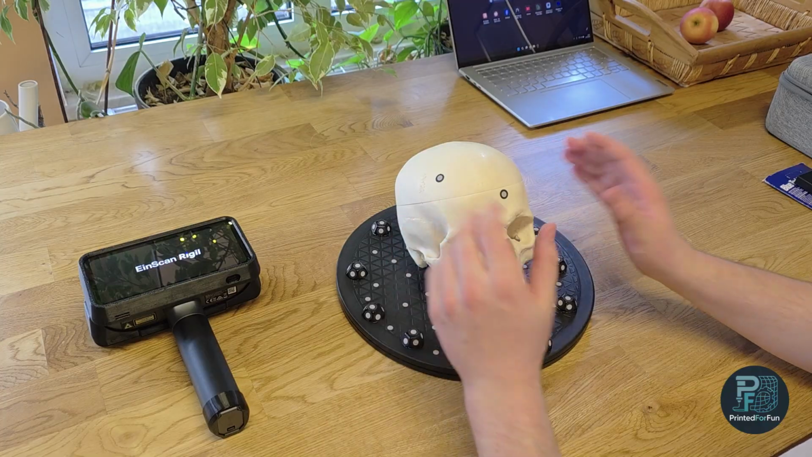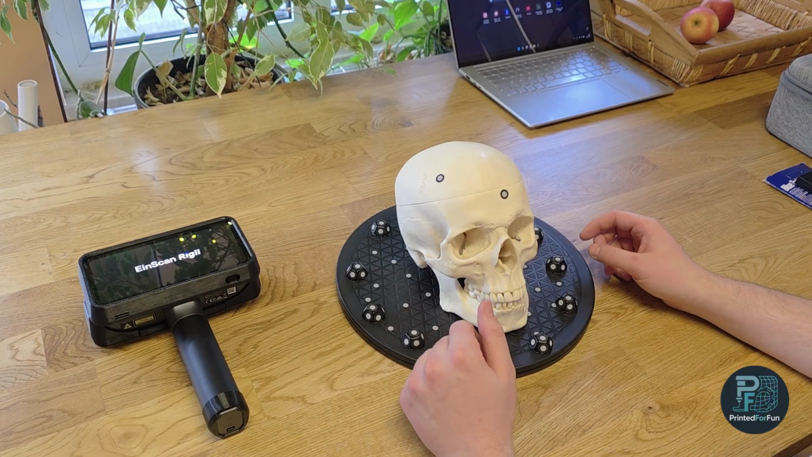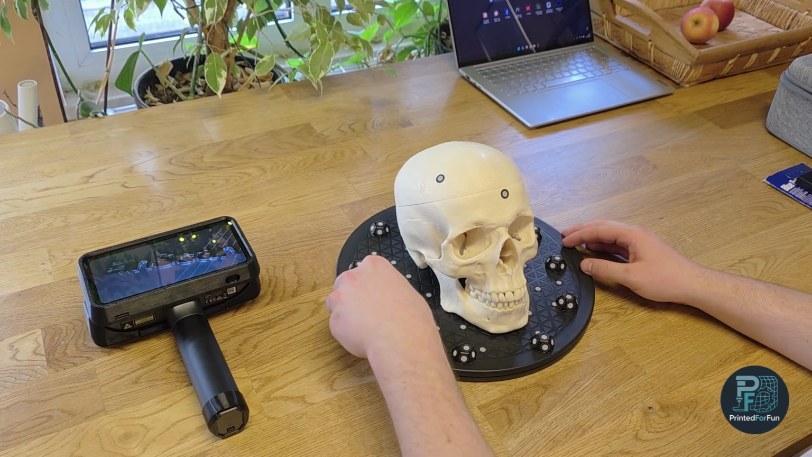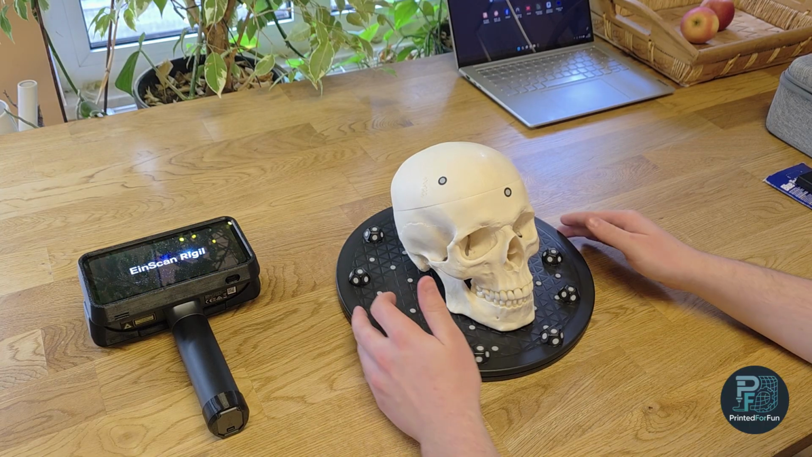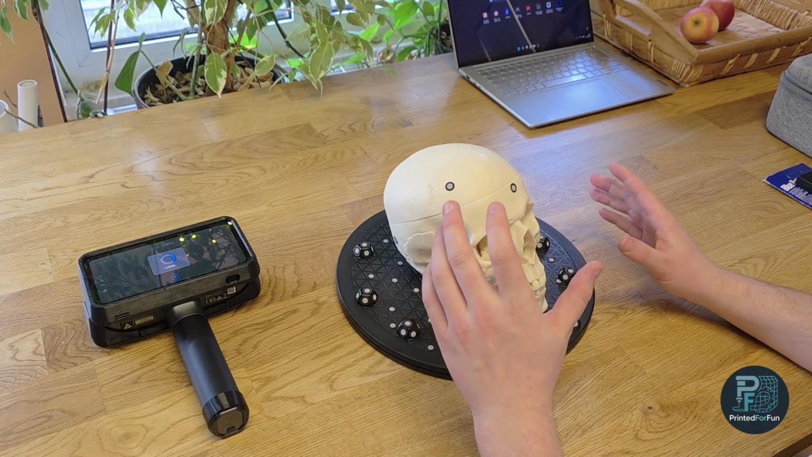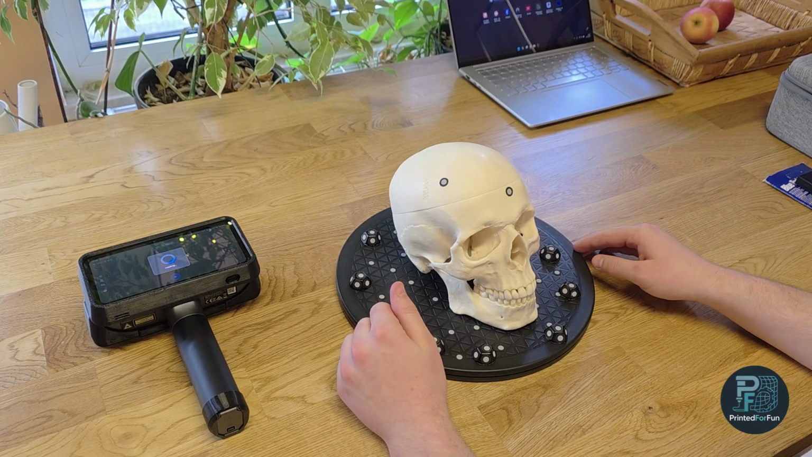Again, I have my skull. It's a plastic skull, so it's no real human skull, as some people actually suspected. I placed it on my turntable and I placed marker geometries around it. Normally, I try not to use the turntable too much anymore, because when rotating around, the part can slightly move. It's also a quite cheap turntable, I must confess, so this may be one of the reasons why the part may move, because it's not completely smooth when rotating.